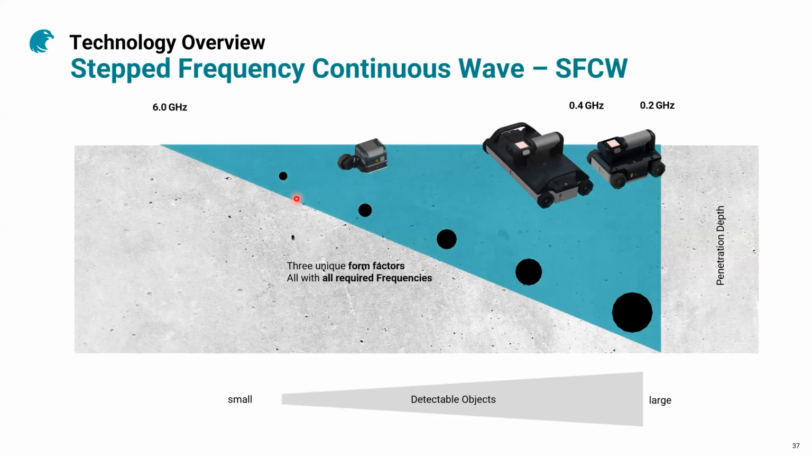This is being solved by the step frequency continuous wave technology, where you have a very wide bandwidth. So in our case, for the GP8100, we have a bandwidth starting from 400 megahertz up to 4 gigahertz, meaning that you get enough depth penetration to see inside the concrete, but also very high horizontal resolution, and of course detecting smaller objects.